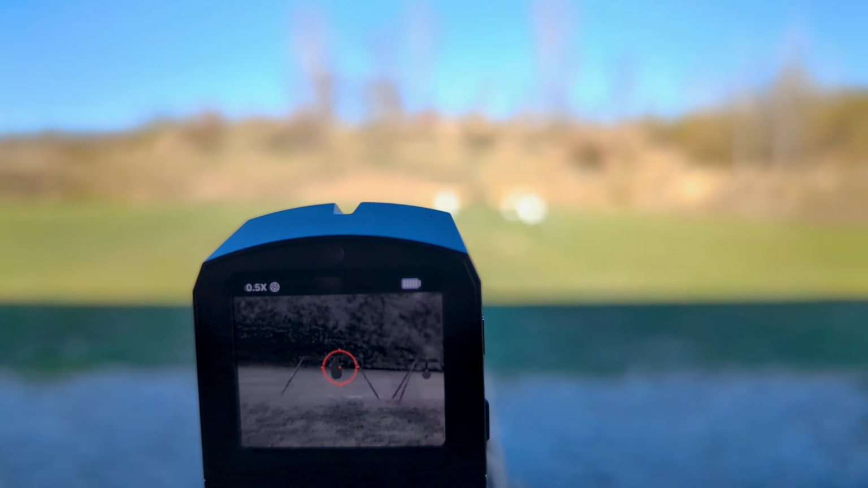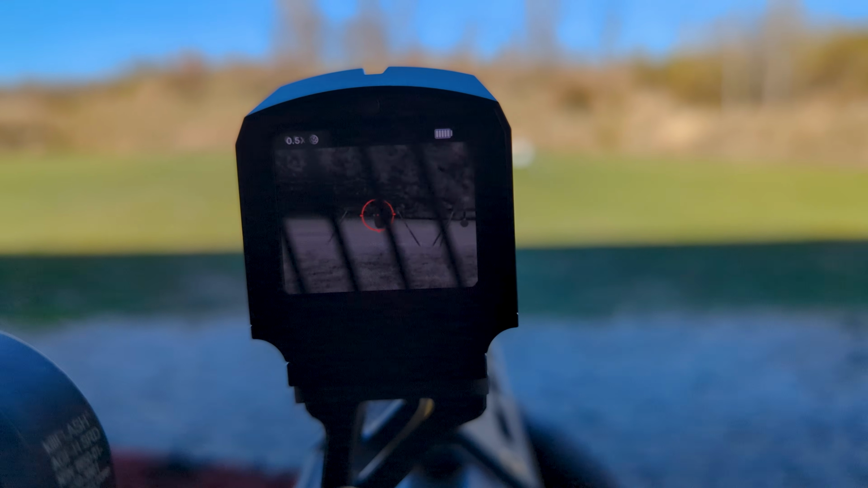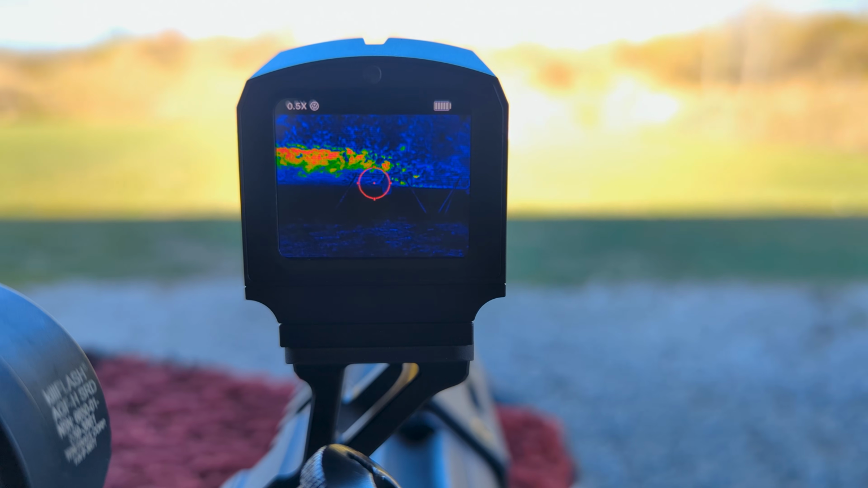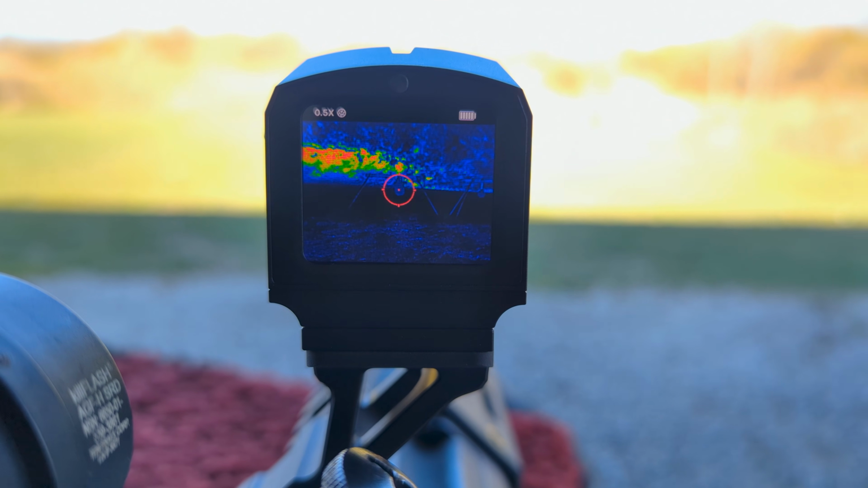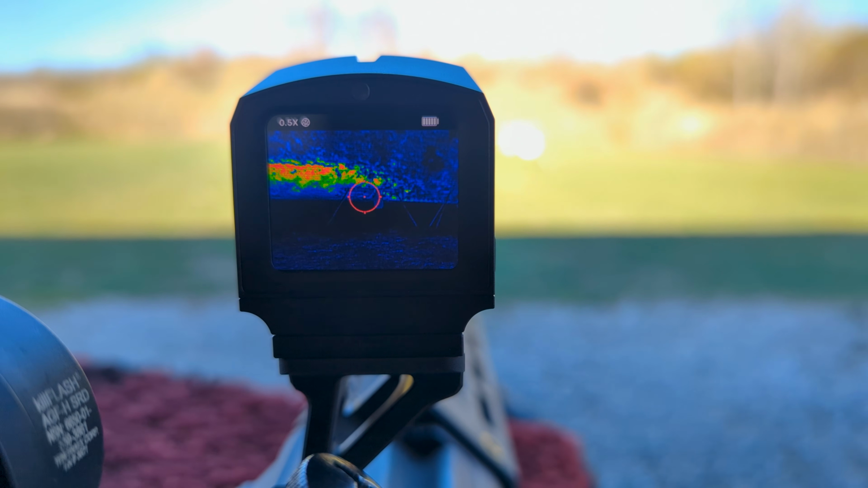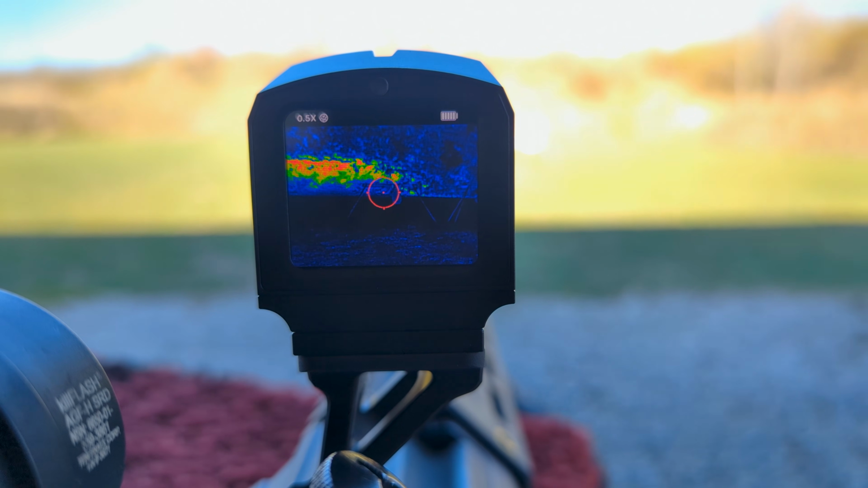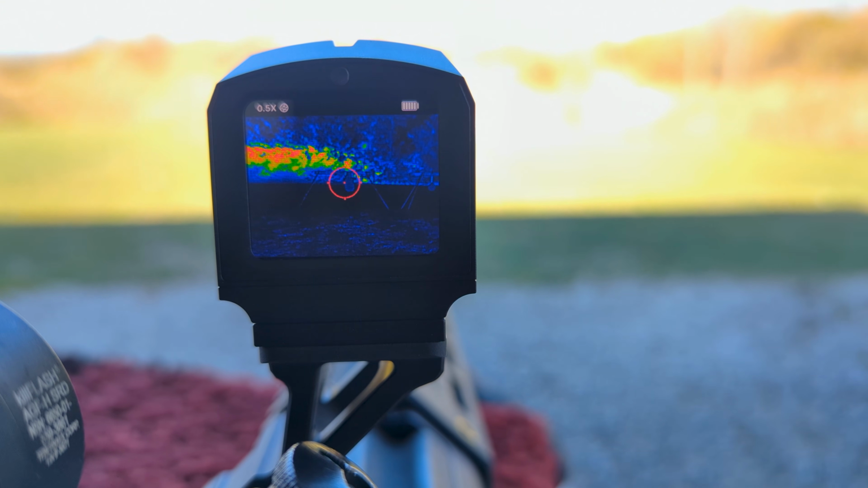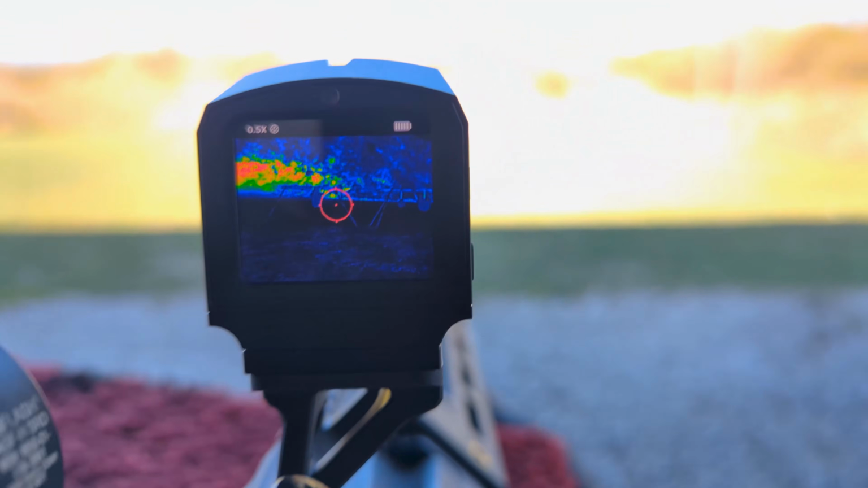So this is what I'm working with. It's kind of hard to see in the darkness. If I do the other mode, it is pretty hard to see as well. You can see the berm in the back. They're getting warmed by the sun. That's why it's brighter. Steel target, not so warm. You know what? I've got an idea.